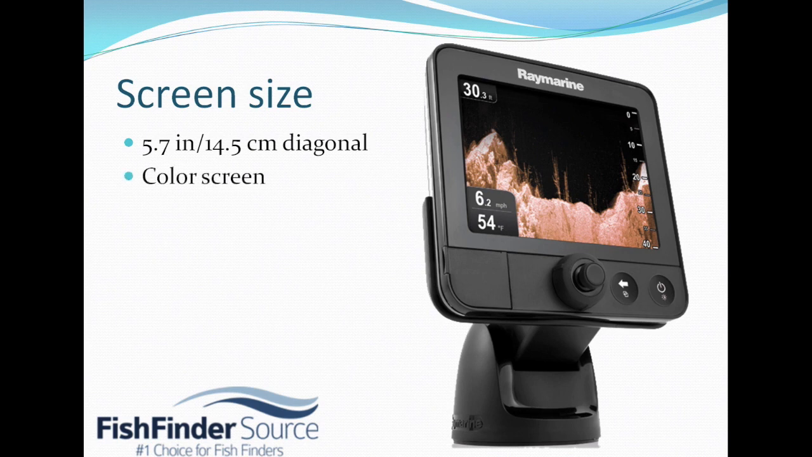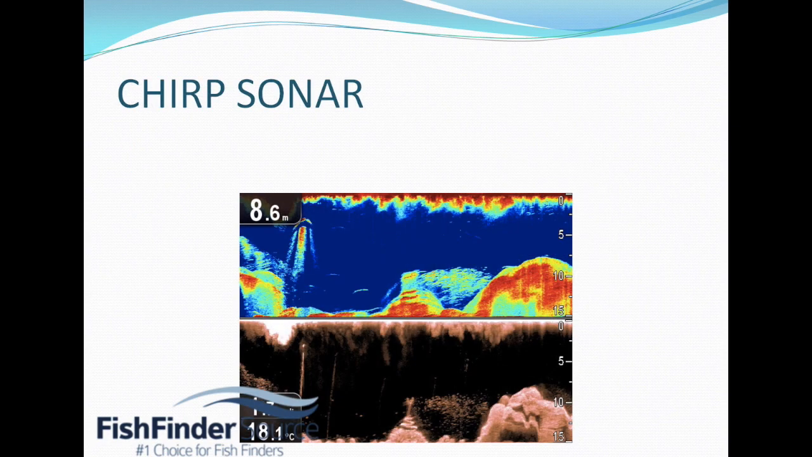As you can see from the picture as well, it's a color screen with pretty good resolution of 640 by 480. And from what I've heard and seen, the colors are really good and they really pop out at you. So that is something really cool about the Dragonfly.